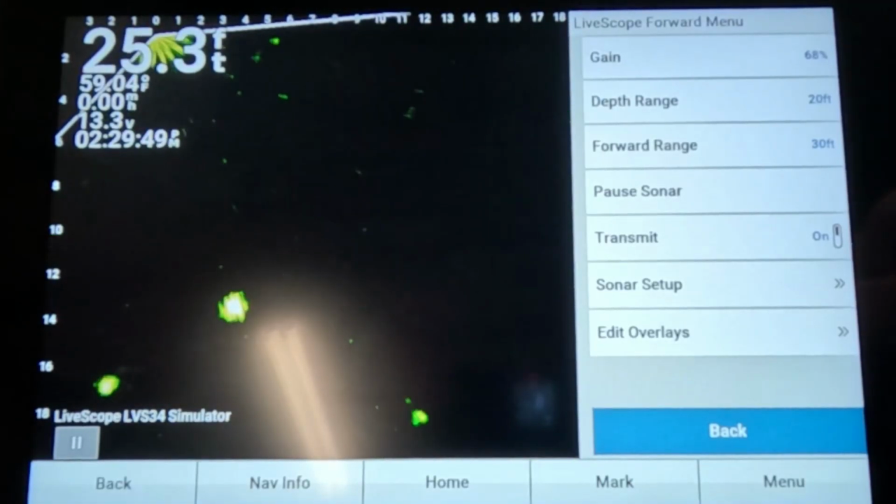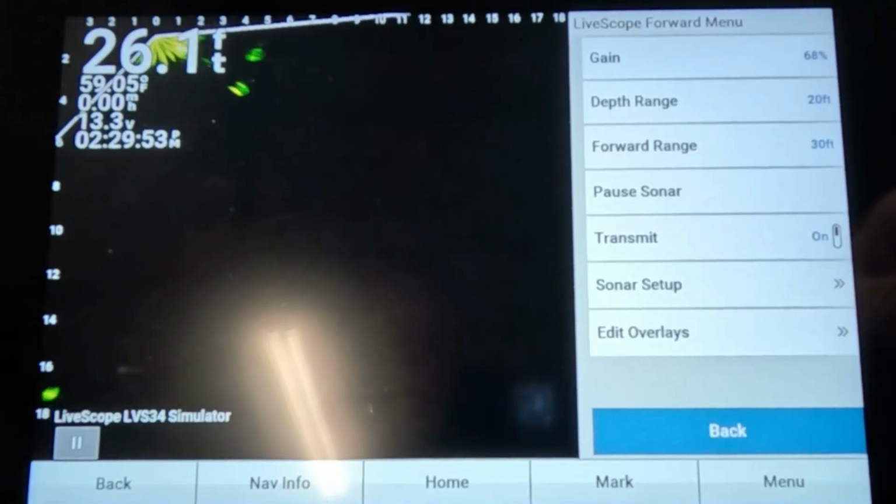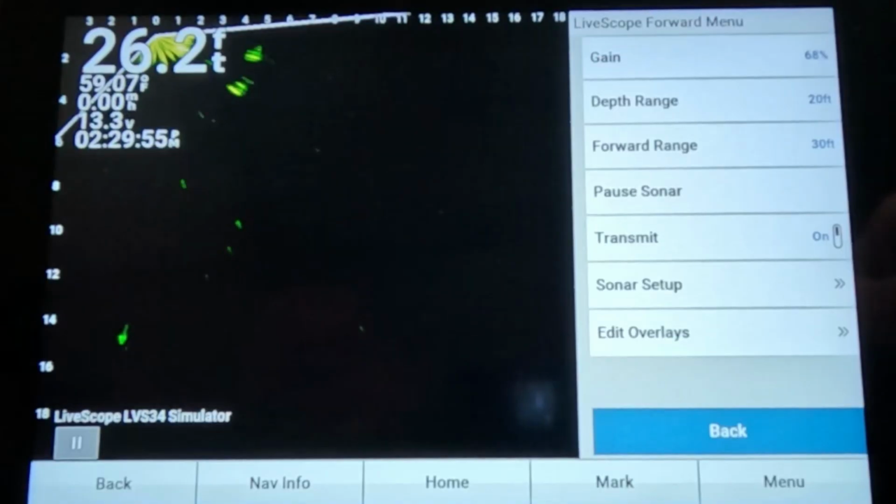You know, you get to the water, you don't want to be having to fool with this thing. You want to drop that transducer in the water and go right to catching crappie. That's what makes it so fun.